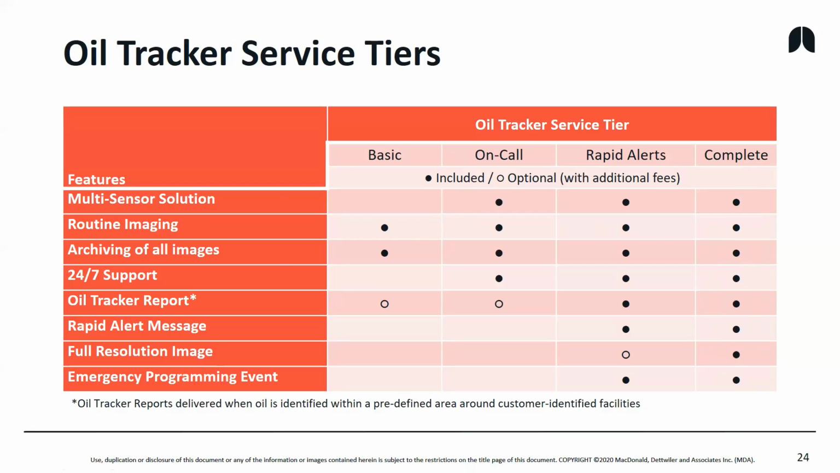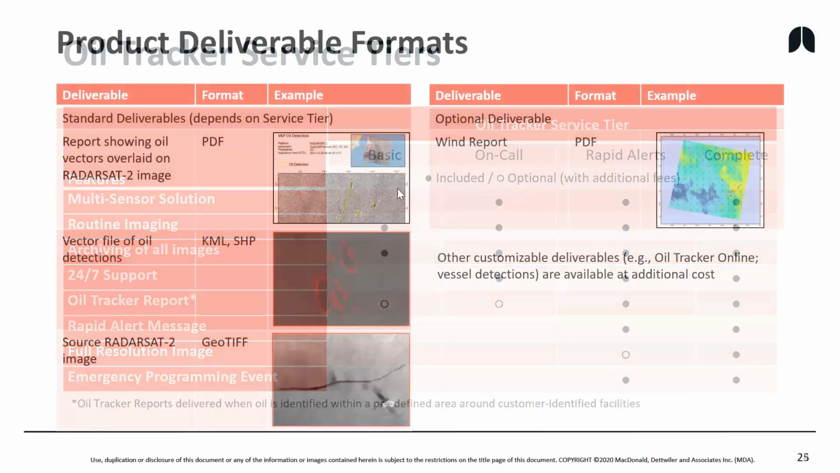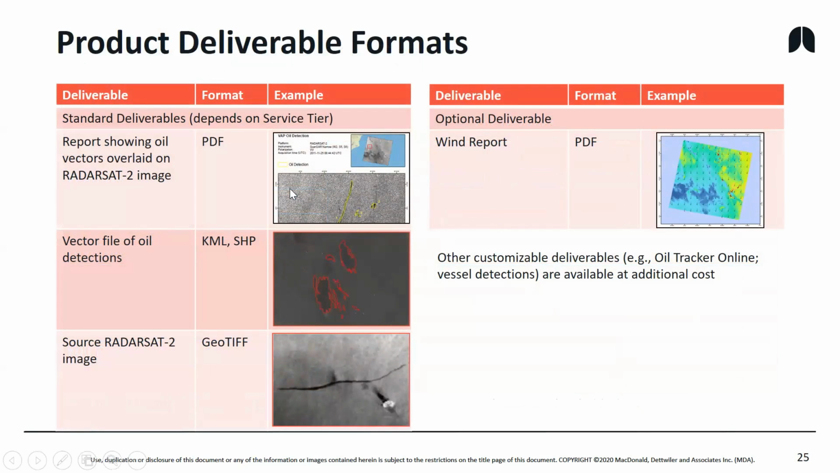That's where the complete program comes into play. And then of course you have the ability to program for an emergency event. If you're subscribing and under contract with MDA, then you can access the hotline and our specialists for emergency programming and also interpretation. So it makes a big difference in terms of the timing and delivery of our service.